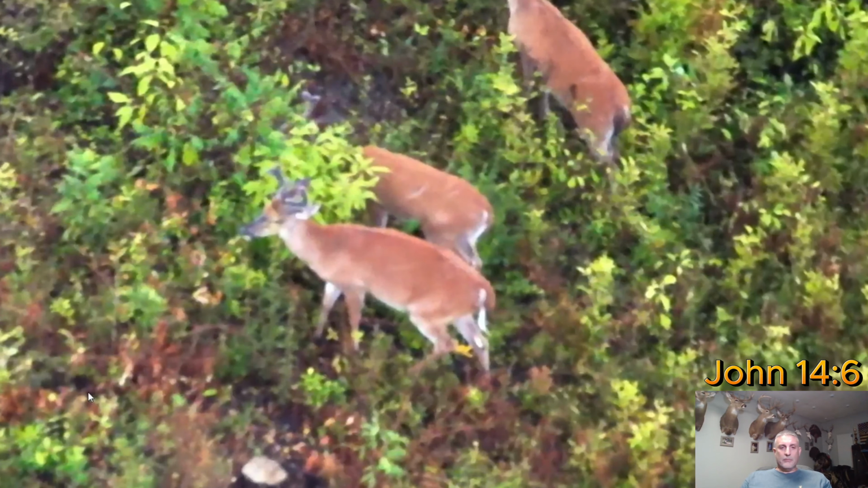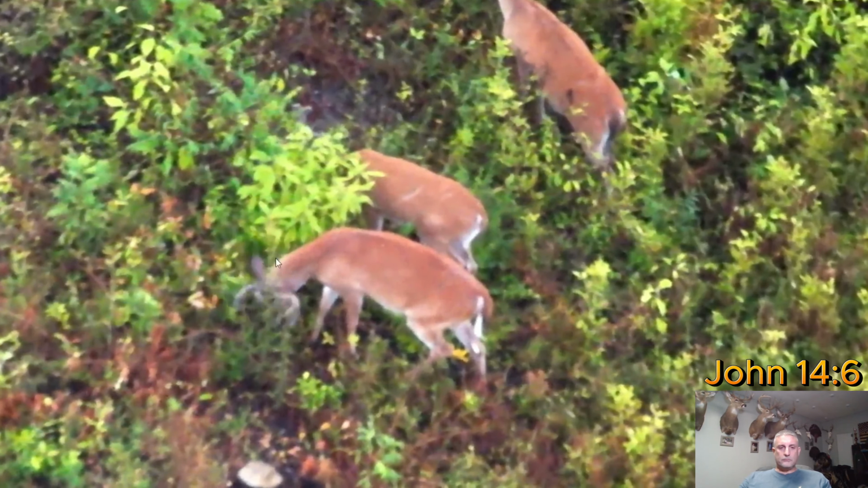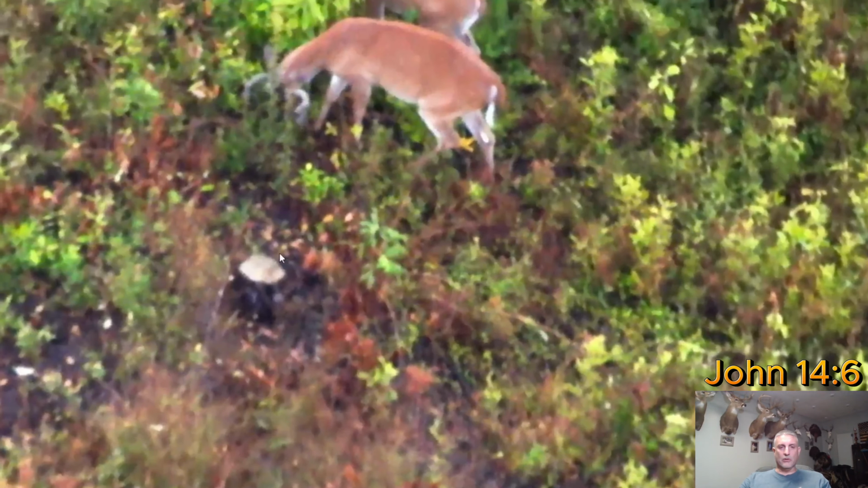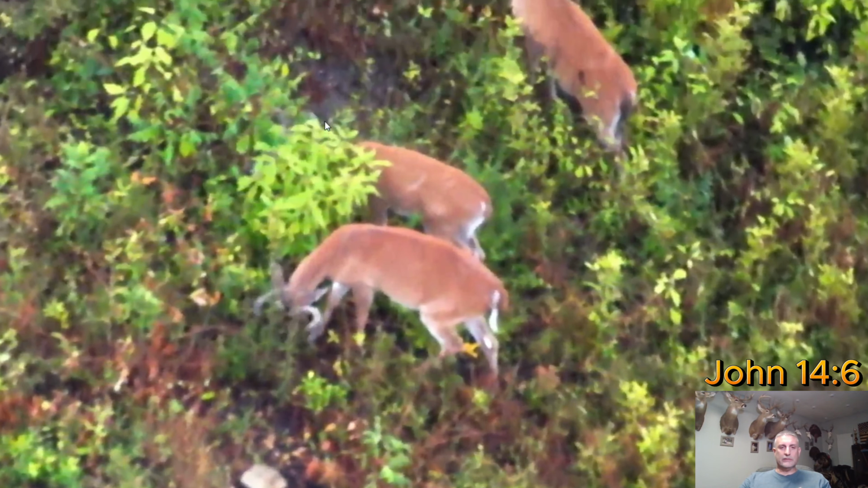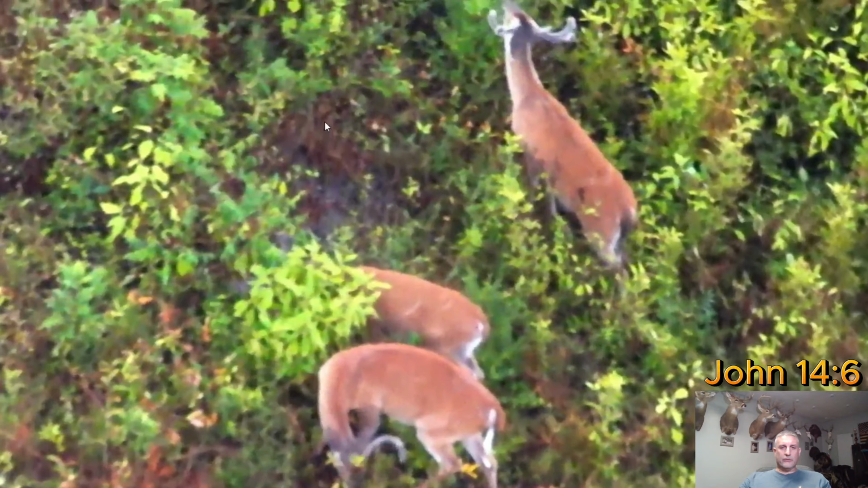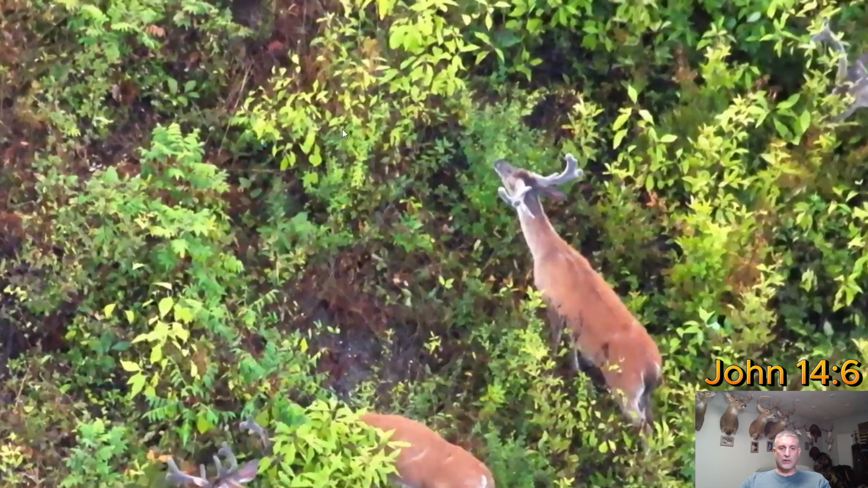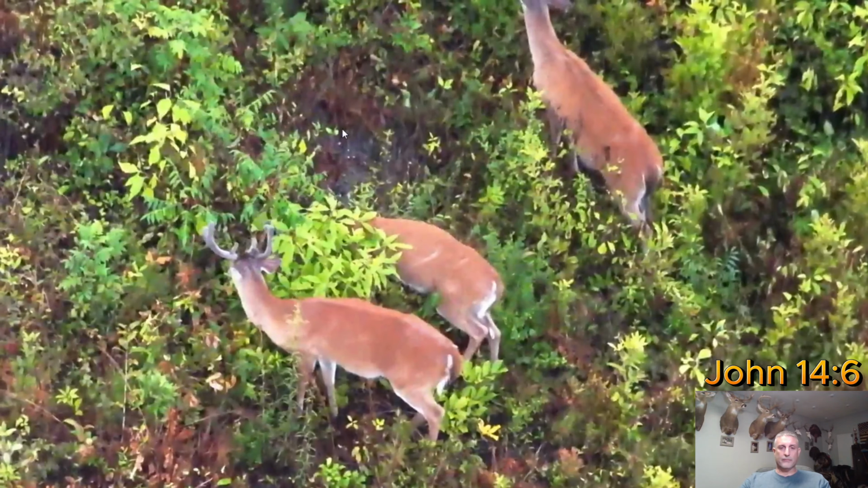So this is the bachelor group right here on our property. It's 4 deer. Sorry, the drone kind of dipped a little bit when I was making this. This is 4 of the bucks right here. In my opinion, 2 of them are shooters and 2 of them are definitely not shooters.